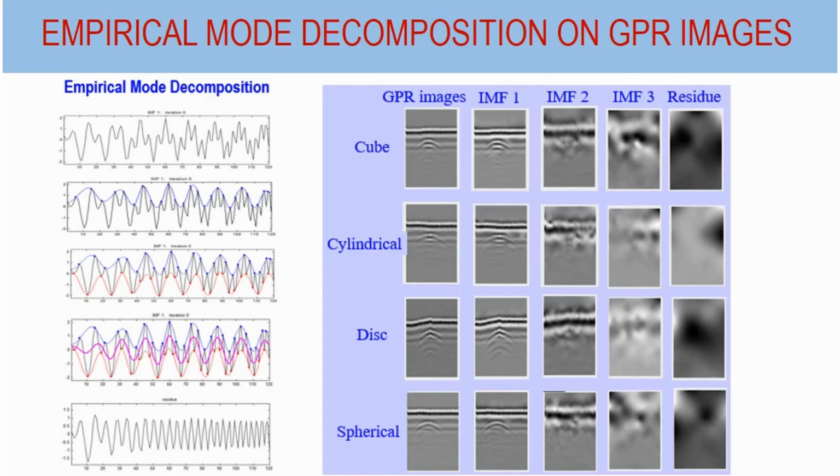The figure shows the result of EMD decomposition on GPR images in terms of intrinsic mode function 1, intrinsic mode function 2, intrinsic mode function 3, and also the residue for the cubic, cylinder, disc, and spherical shapes. As observed, the IMFs reveal the pattern structure from finest to coarsest of the original data. Due to the nature of EMD, lower order IMFs exhibit fast oscillation modes, while higher order IMFs exhibit slow oscillation modes, and the constant trend is exhibited by the residue.